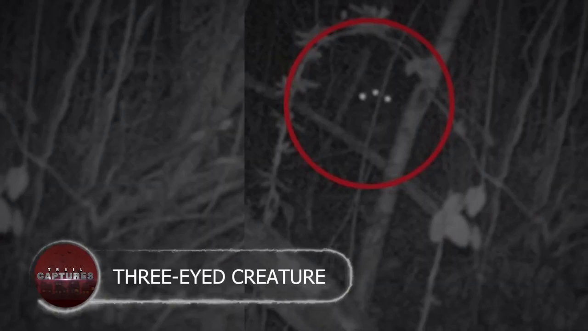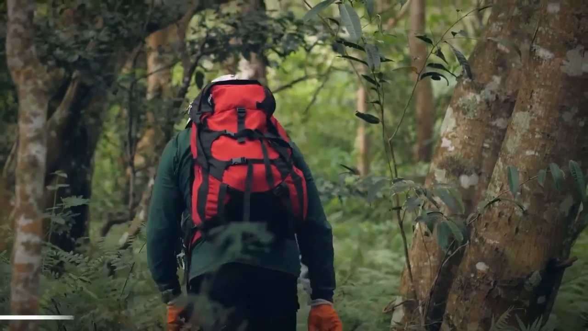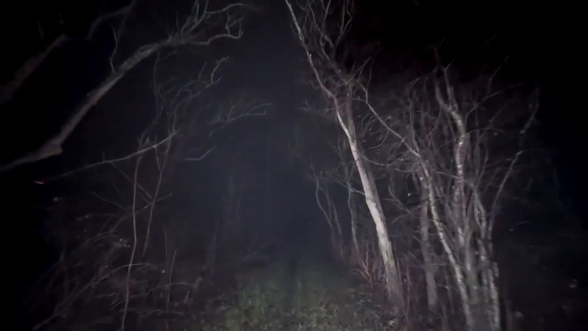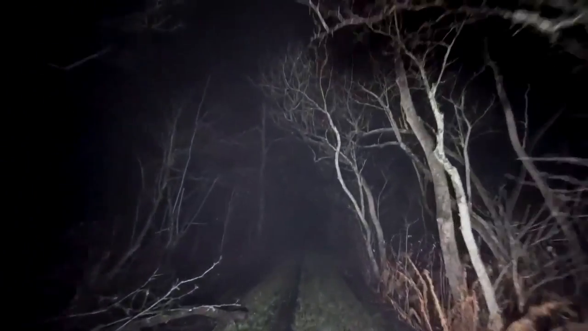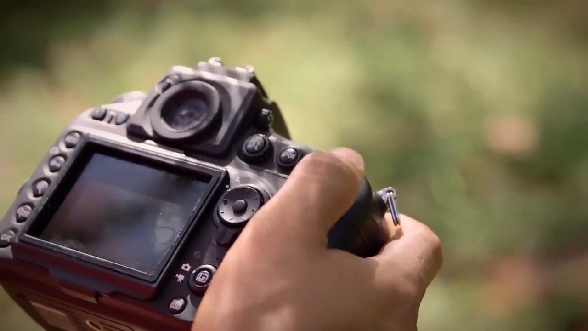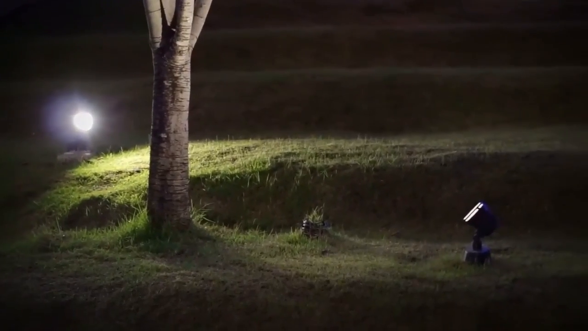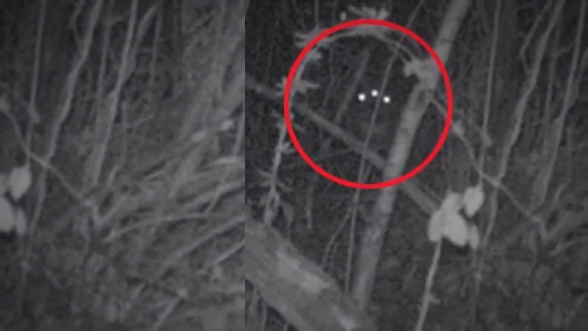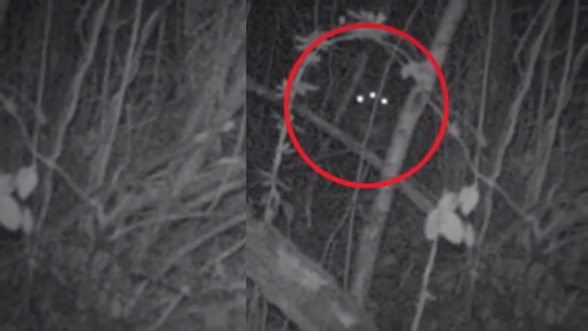Three-eyed creature. Deep in the woods of Finland, 2 brave adventurers placed a trail camera hoping to capture the secrets of the night. Little did they know they'd stumble upon an unsolvable mystery. The camera disappeared overnight, only to be found later in a backyard. And what it captured? A spine-tingling image of a creature with 3 glowing eyes lurking in the shadows.